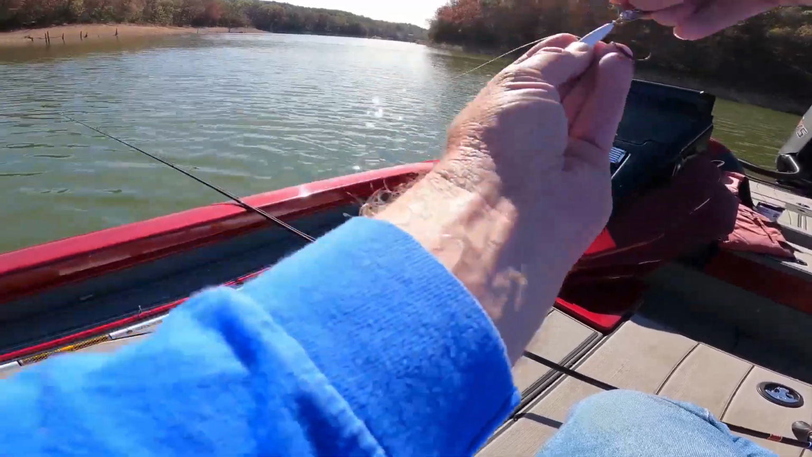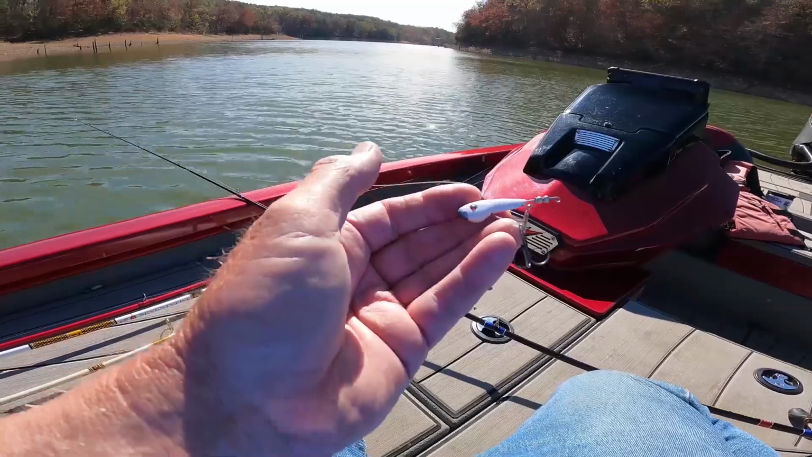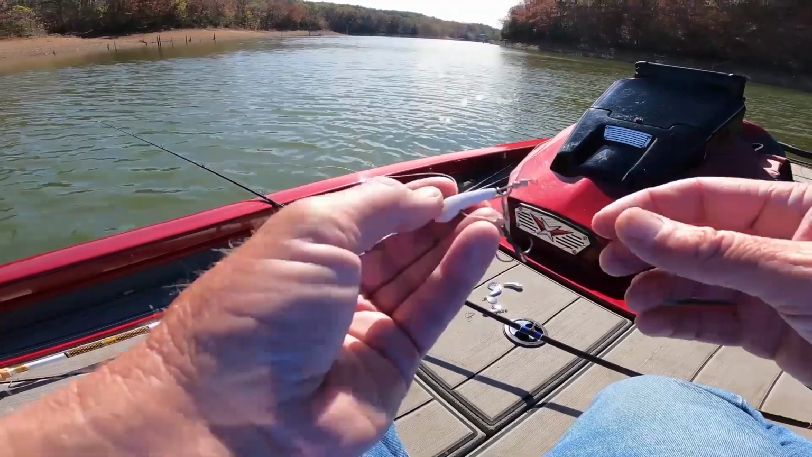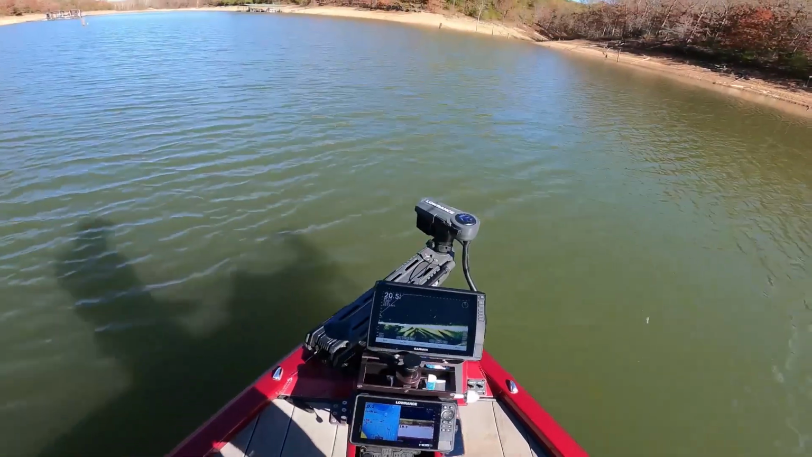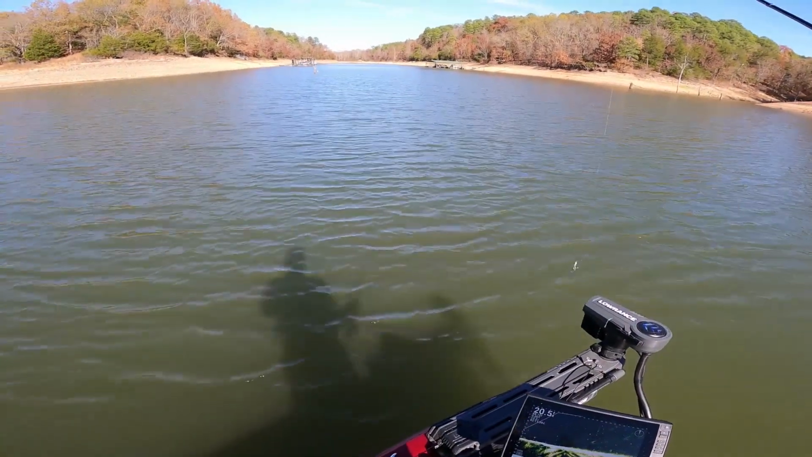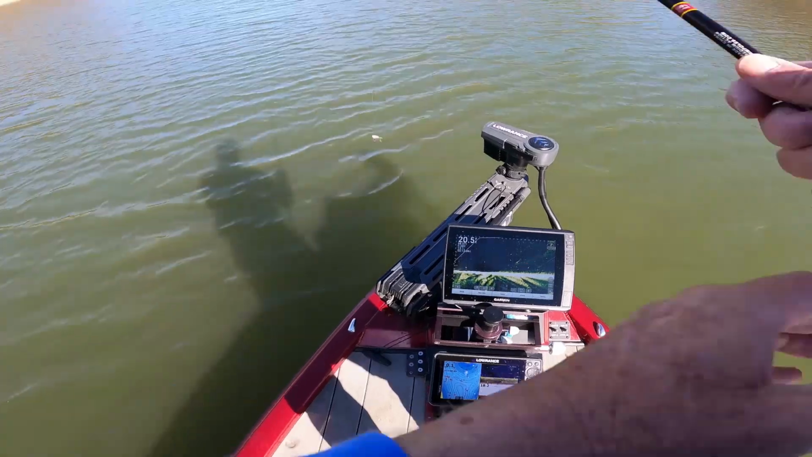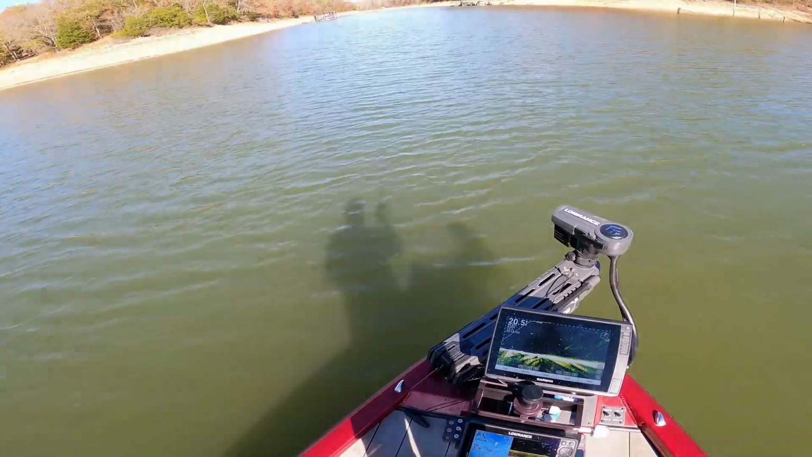When it goes up, the tail spin flutters on the way down. You pull it up and it flutters, and pretty much that's how I use it. Unless they're schooling, sometimes I'll just rip it through them, and the faster you go, the more they want to eat it. So we're going to do this right here. Let's get it. Told you there wasn't much to this, it's just finding the right spot.